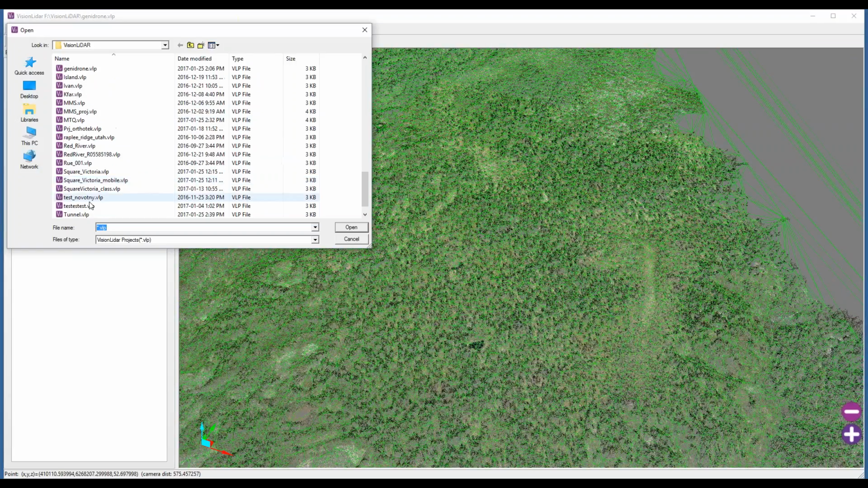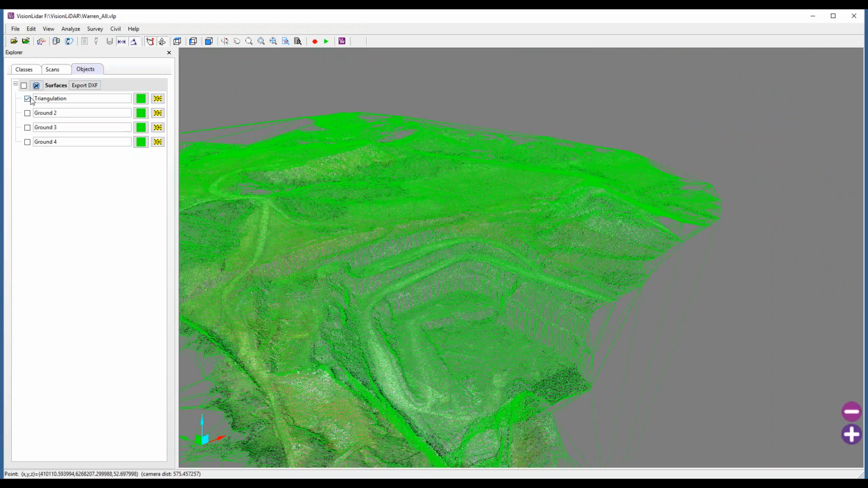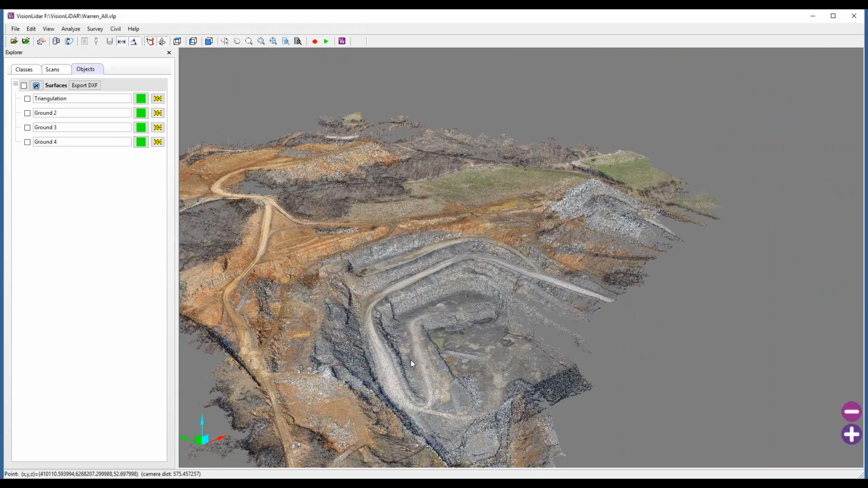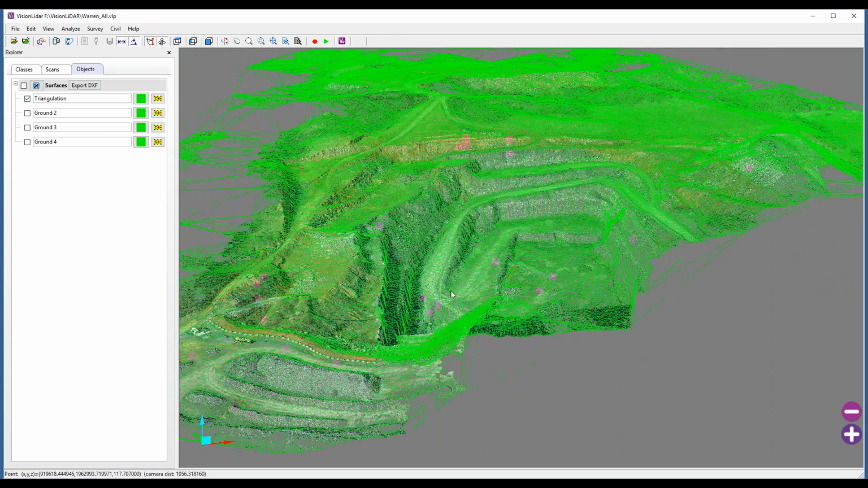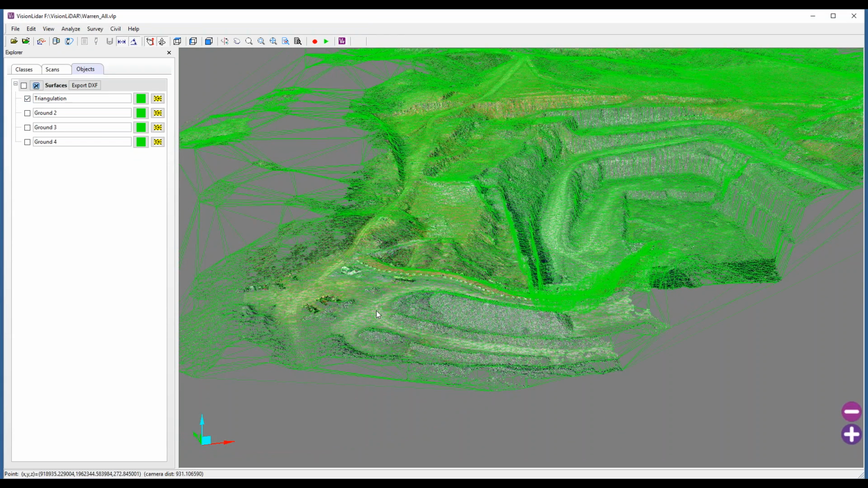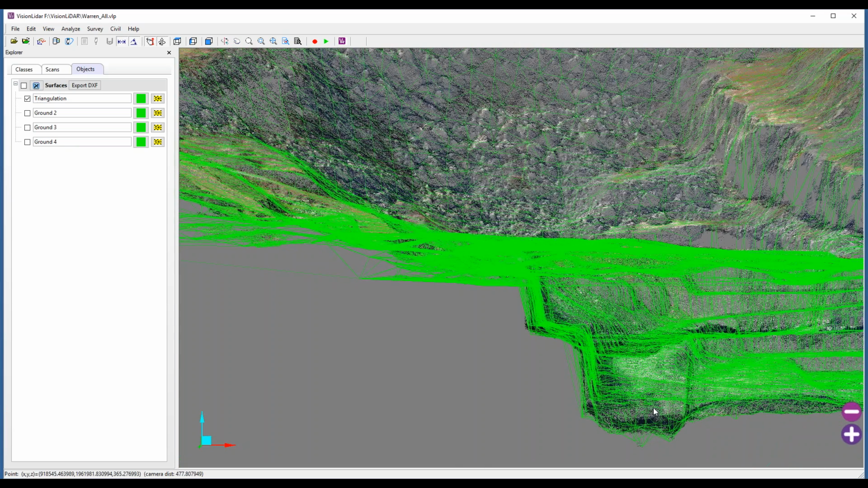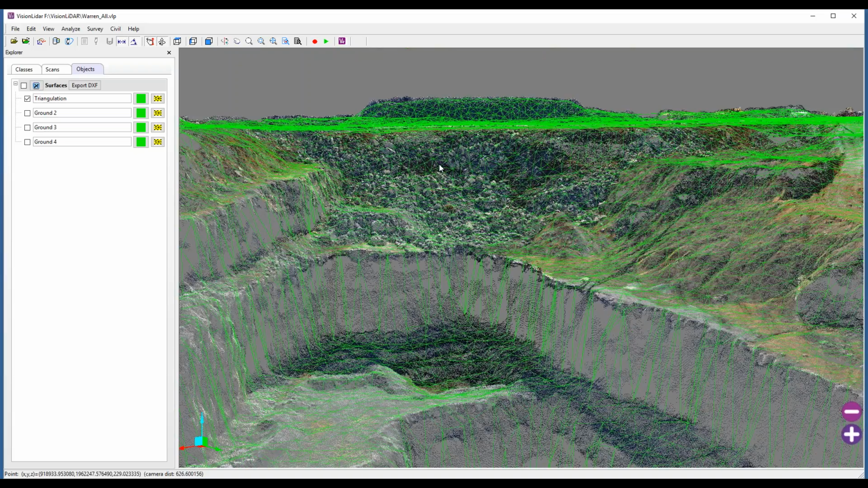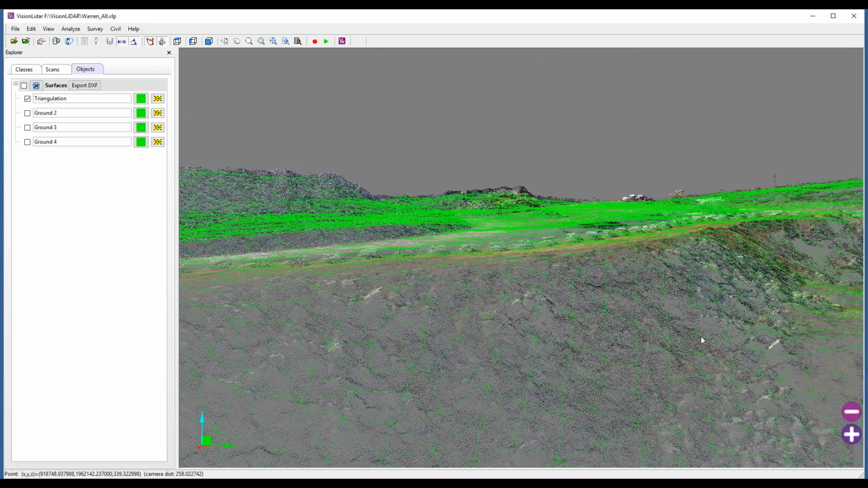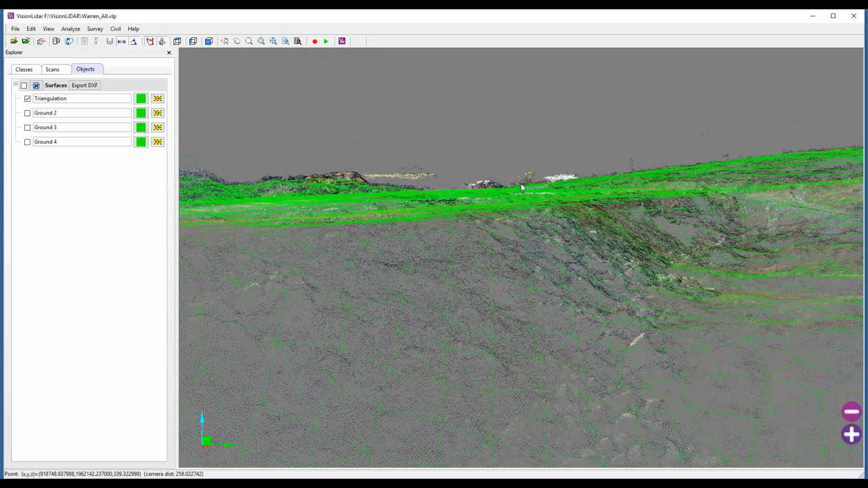Maybe if I was to show you another example of that, I could show you this mine site where we've detected the ground on this surface as well. So you can see here the ground was detected even on a 90-degree slope, which can also be really interesting. Even here we can see features like the buildings or vehicles were not included in the ground classification or detection.